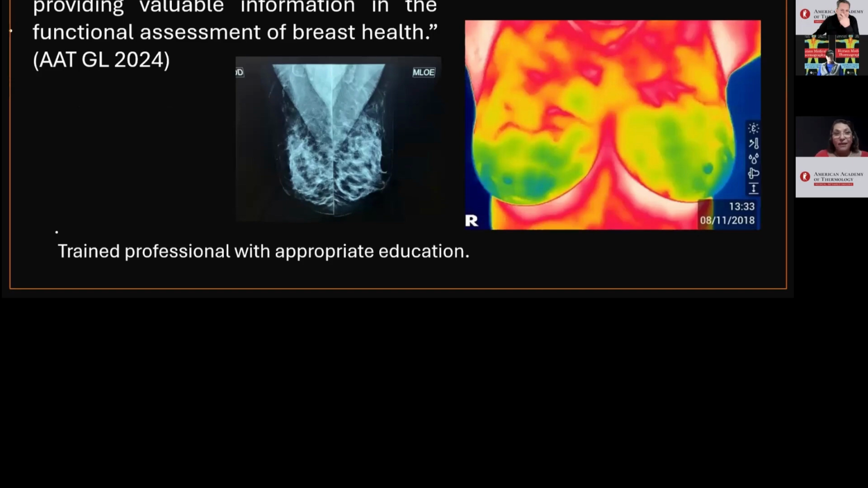But infrared breast vision does not replace anatomical examinations such as mammography, nor does it replace current breast cancer screening.